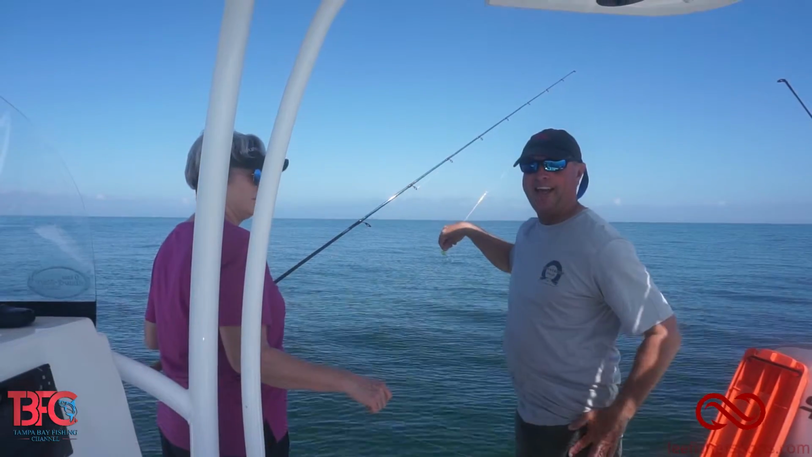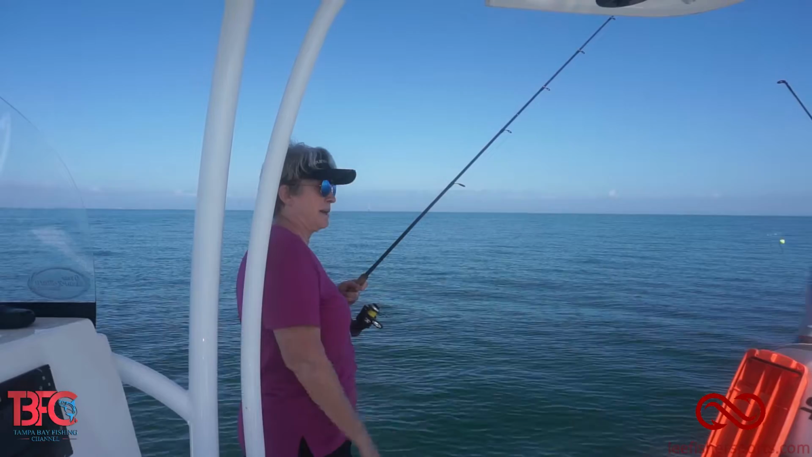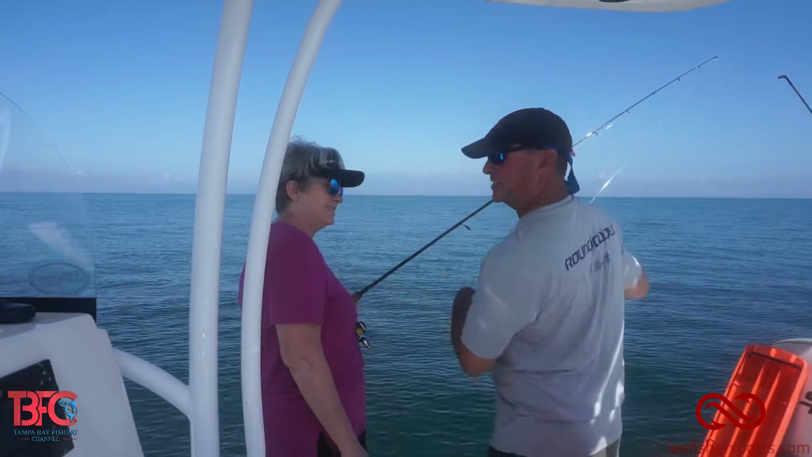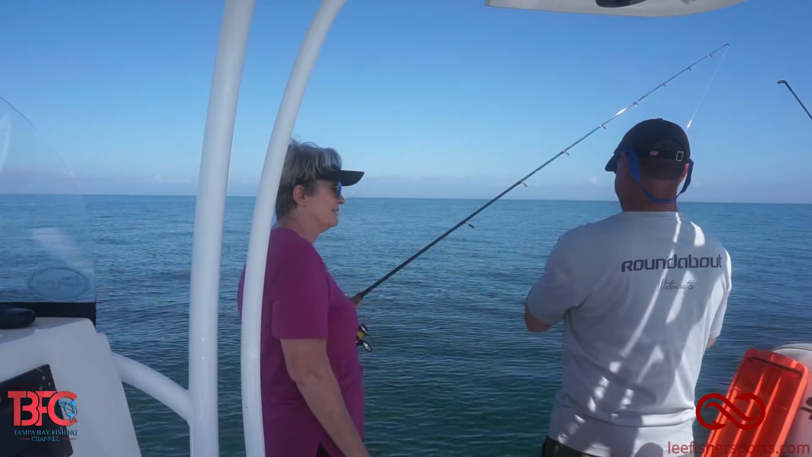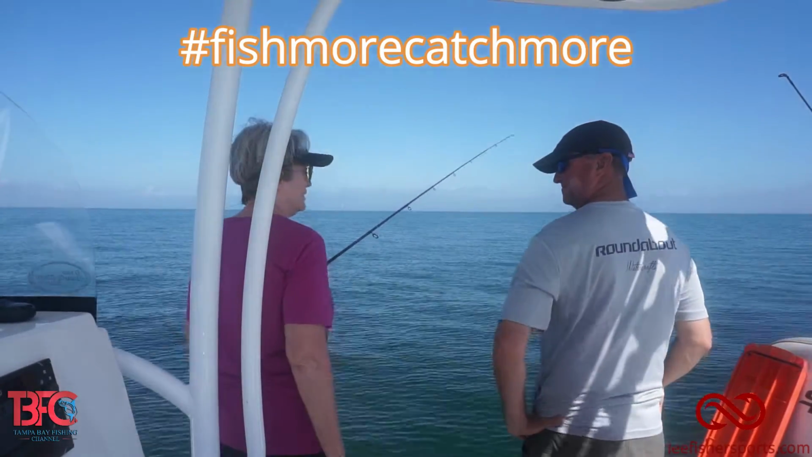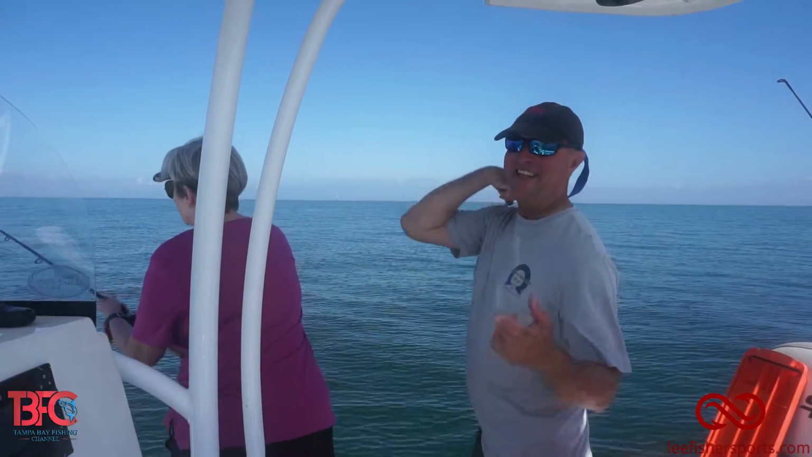Look at that nice snapper. All right. It's a true man right there. Baits my hook for me, gets my fish off. I don't have to get my hands dirty. Doesn't leave me any time to fish. He fishes enough with Chad. Come on. Fish more, catch more, but the problem is I can't fish more because I always got a bait or hook. You don't help me cook dinner. True. She got me there.